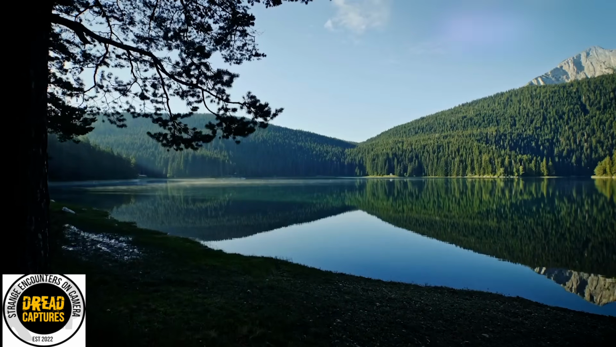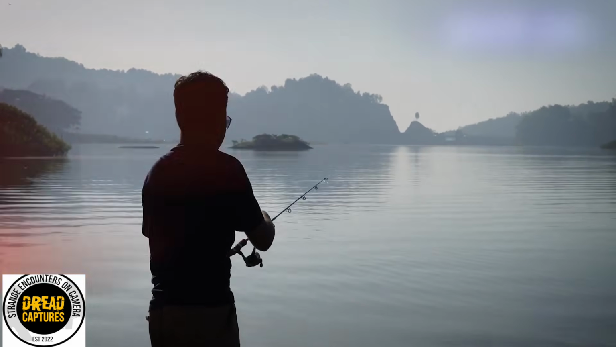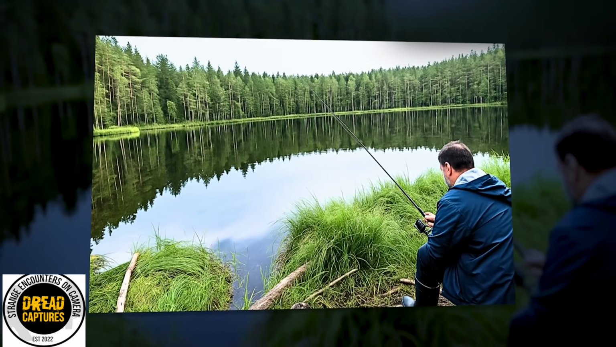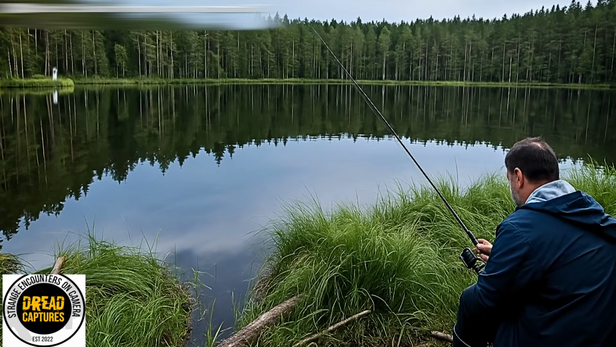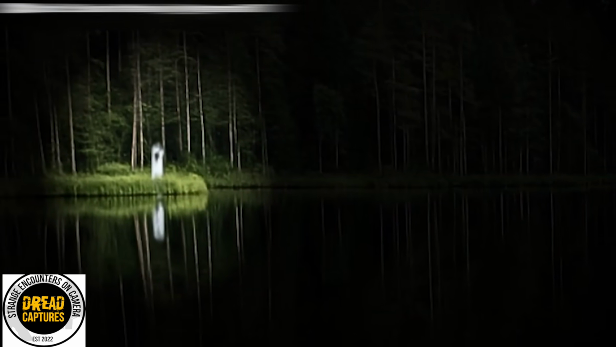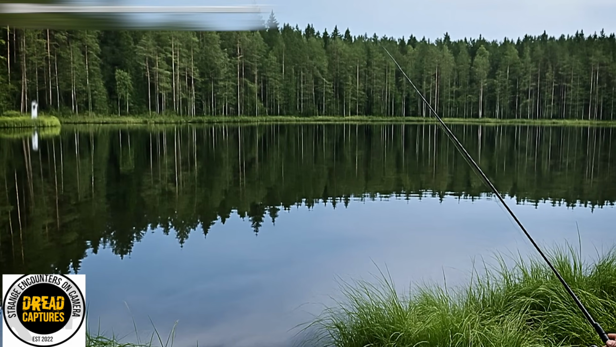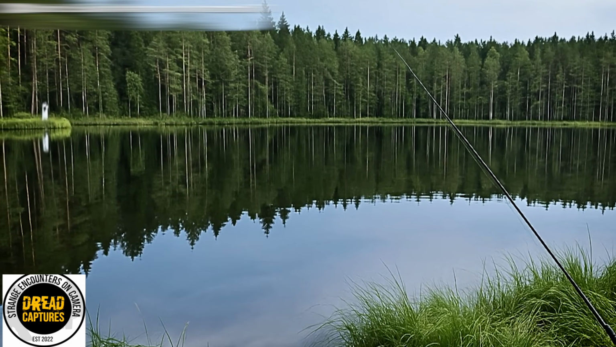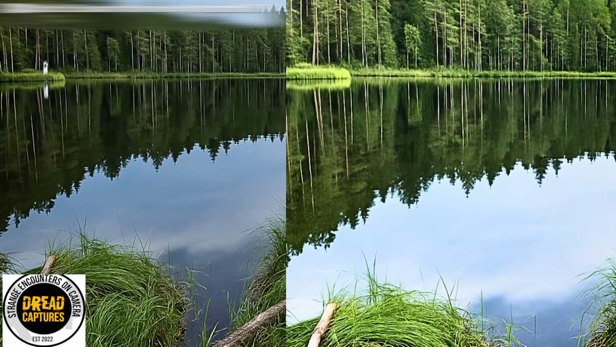A couple out fishing at a peaceful forest lake is just snapping some photos. The first photo comes out super weird looking, so she takes another shot just seconds later. But this one would be weirder than the first. In the second photo, a white figure appears in the background. Definitely not fully human looking, but here's the kicker, it is actually casting a clear reflection in the water. The couple swears they were completely alone, no other anglers, no hikers, nobody around for miles. Just them and whatever showed up in that second shot.